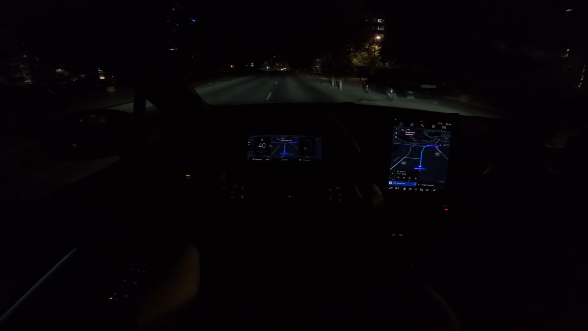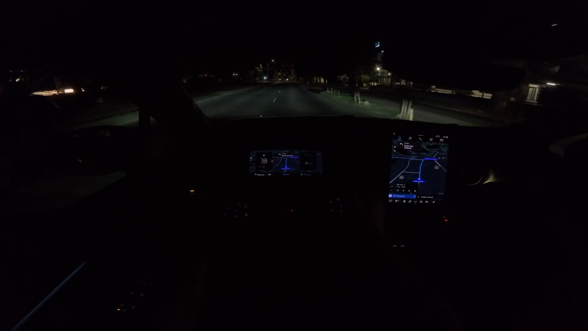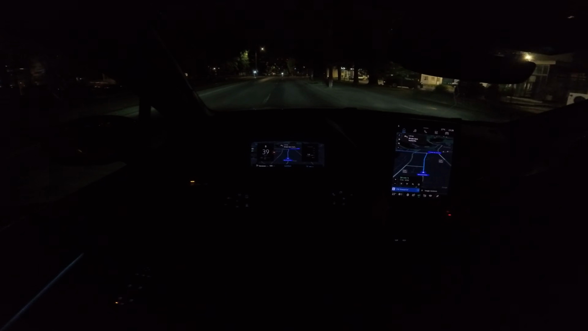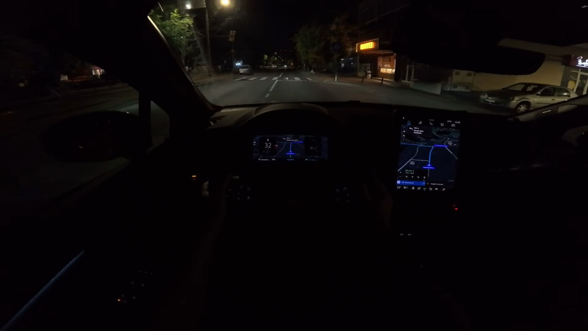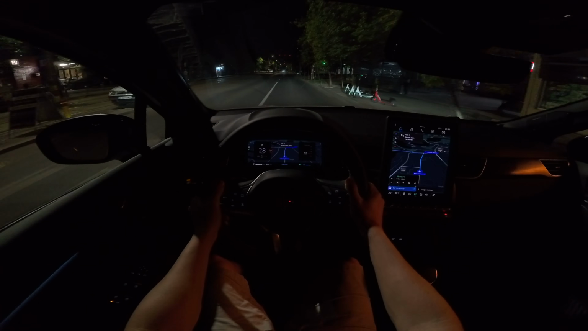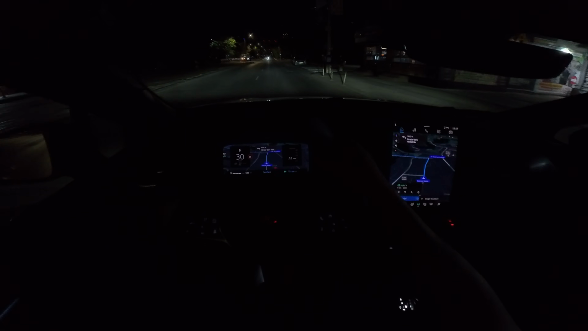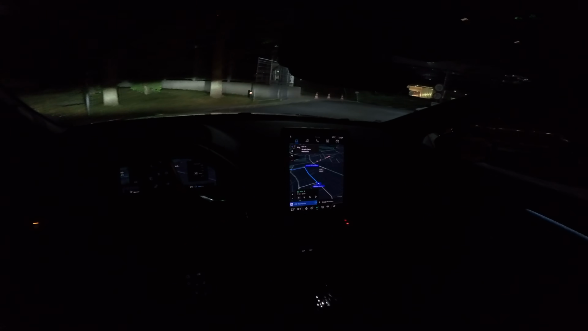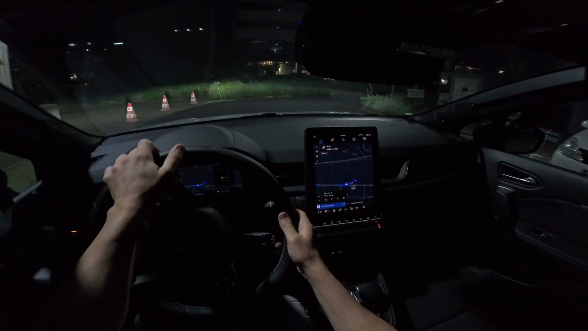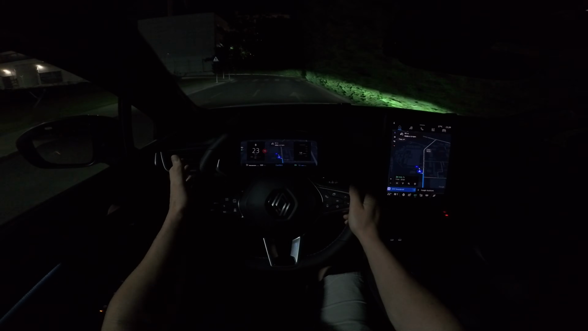And yeah, from my point of view, it's more than enough light, pretty bright to see. High beam, low beam.